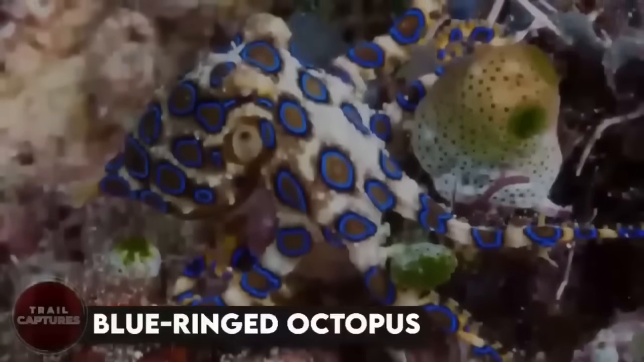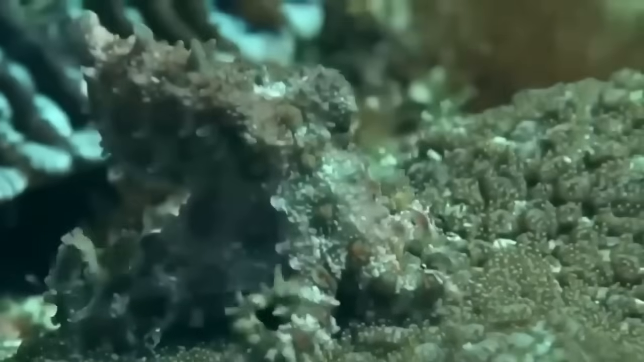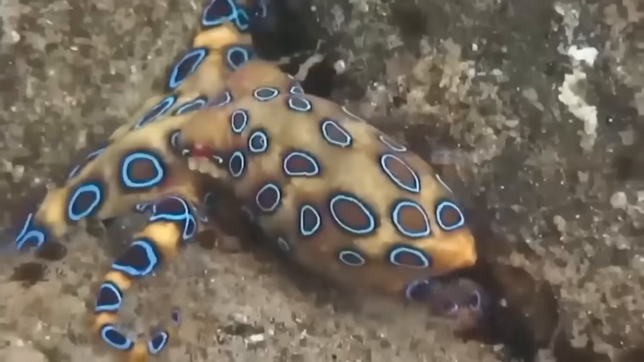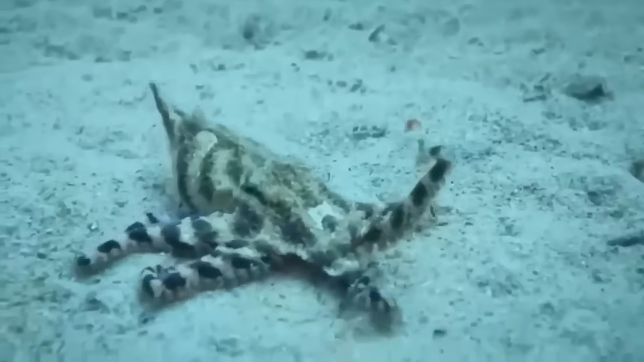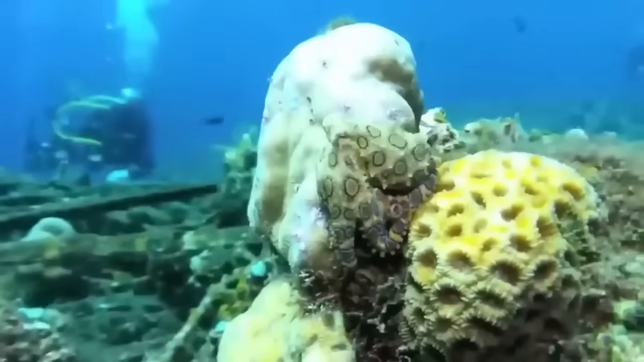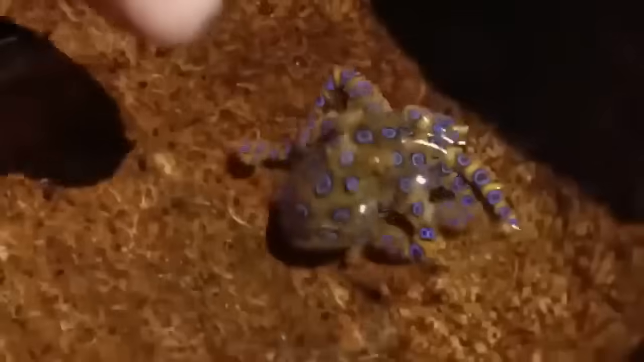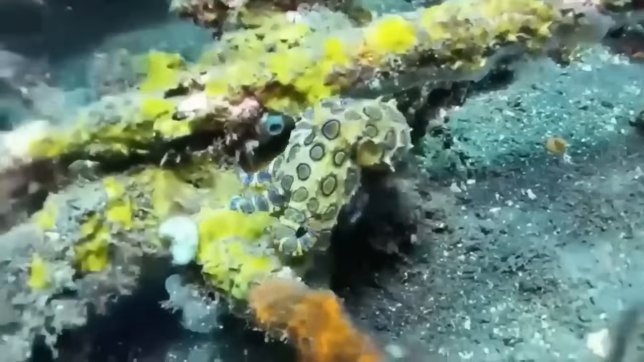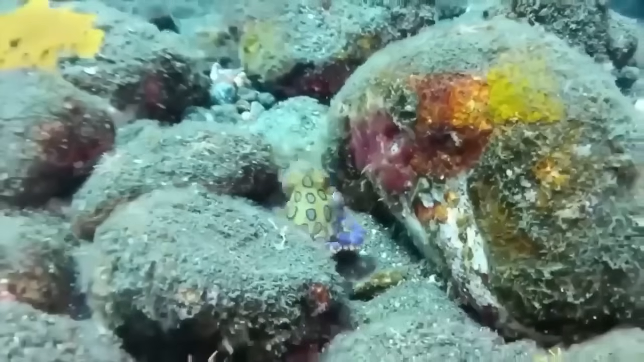Blue-ringed octopus. This little dude may be small, but trust me, it's a ninja in disguise. Its venom is like a one-two punch that can knock you out and even kill you in just a matter of minutes. Those blue rings on its body may look cool, but they're actually a warning sign that says back off. If you see one of these guys while you're out swimming or diving, keep your distance and give it some space. But let's be real here. As dangerous as they may be, blue-ringed octopuses are still pretty fascinating creatures. Just don't let their small size fool you. They pack a deadly punch.